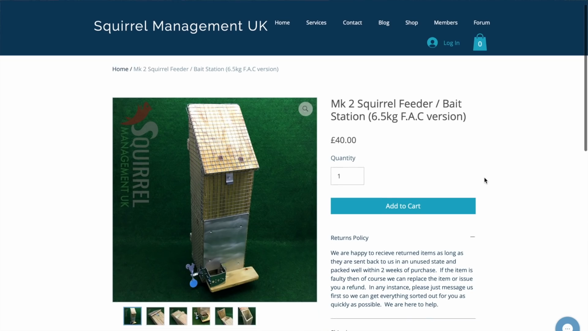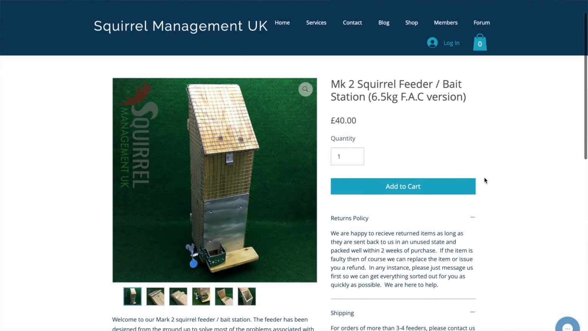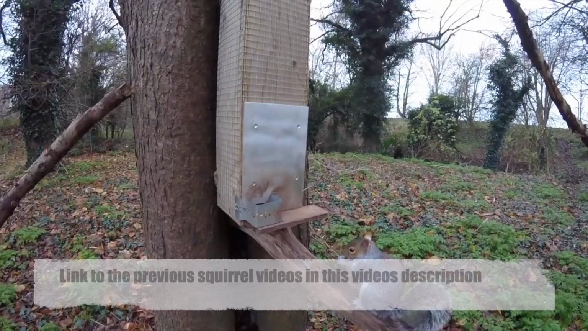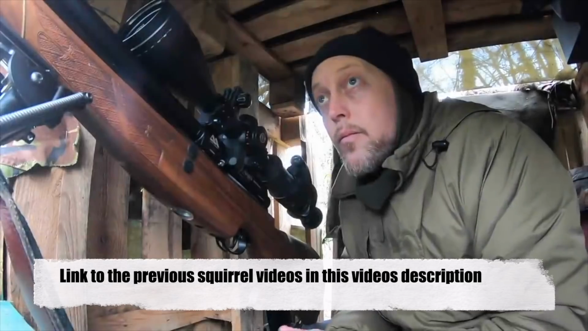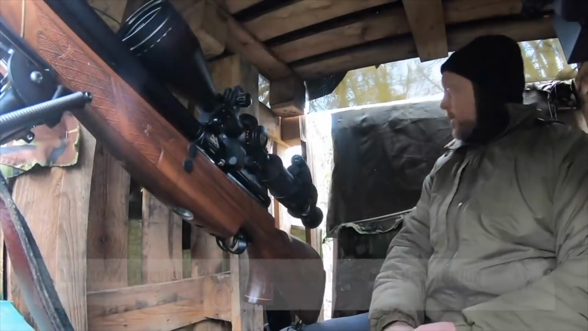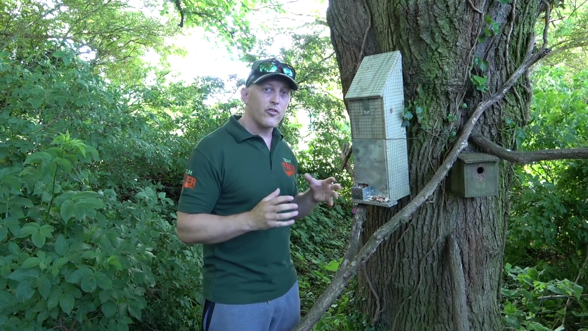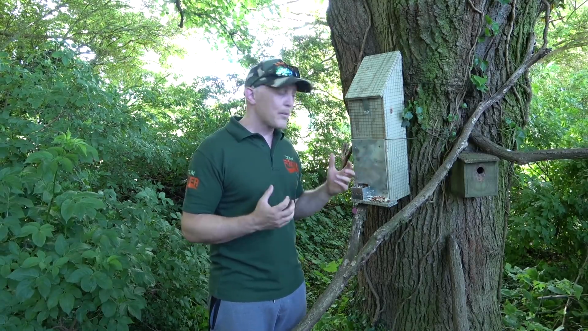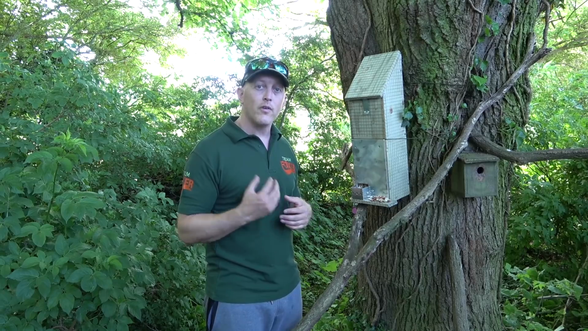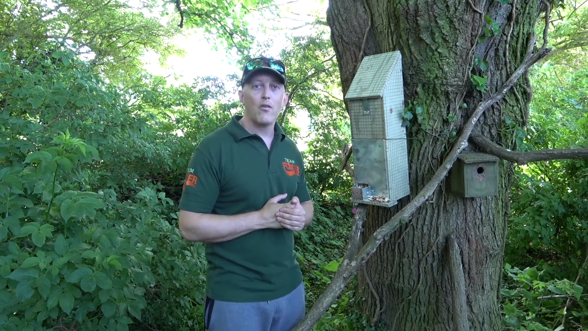Now these guys make some pretty awesome feeders. I've used one in a previous episode at a different farm, and that was the Generation 1. The new redesigned Gen 2 has a couple of features and advantages over its previous model. The first of which, for me, is an FAC rated plate. That means it's going to withstand that extra oomph of us using those FAC air rifles.